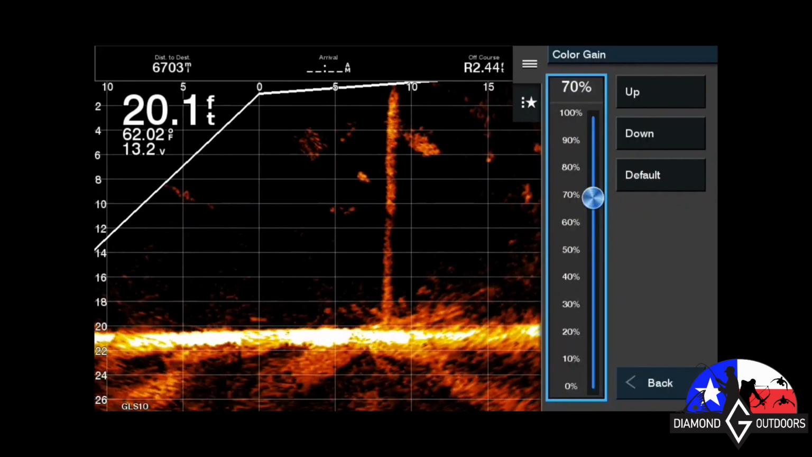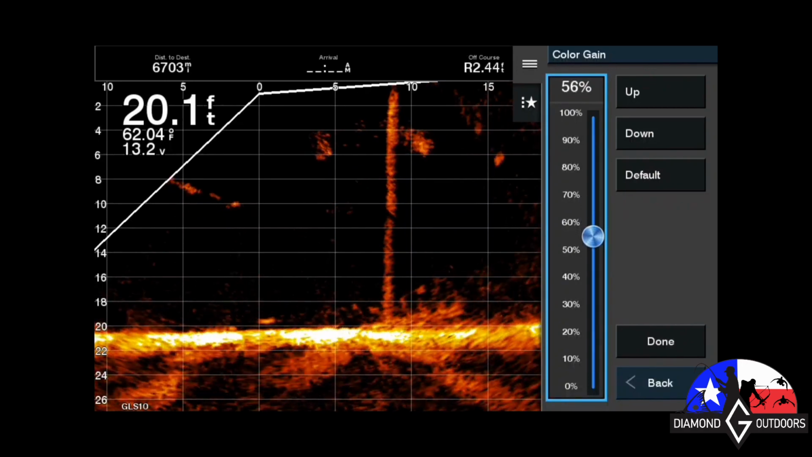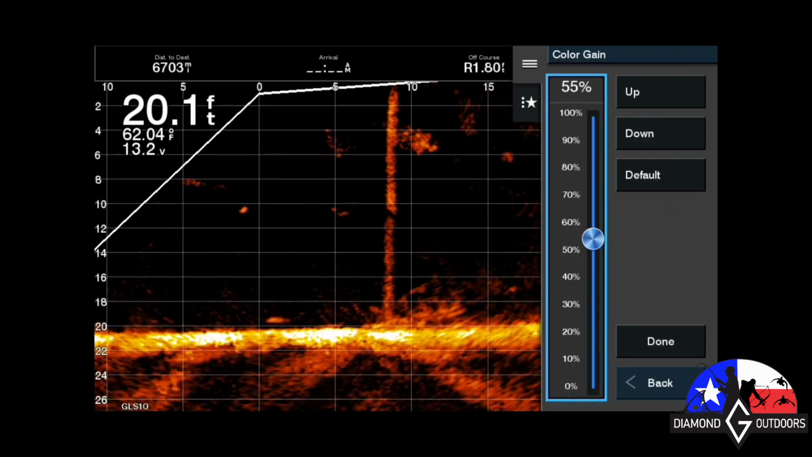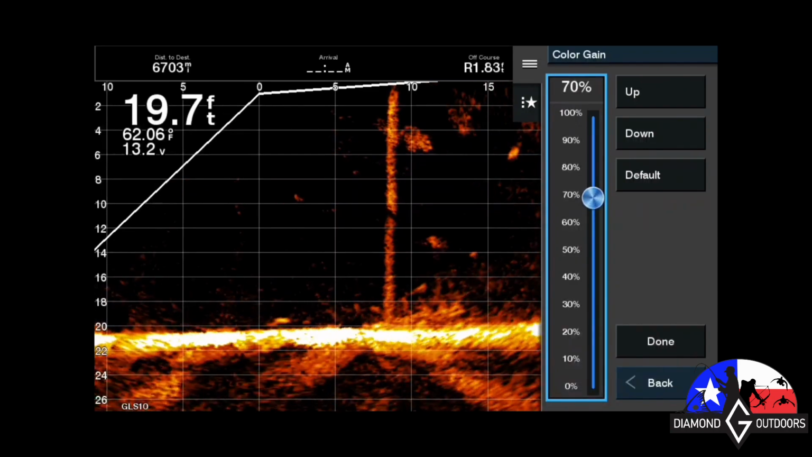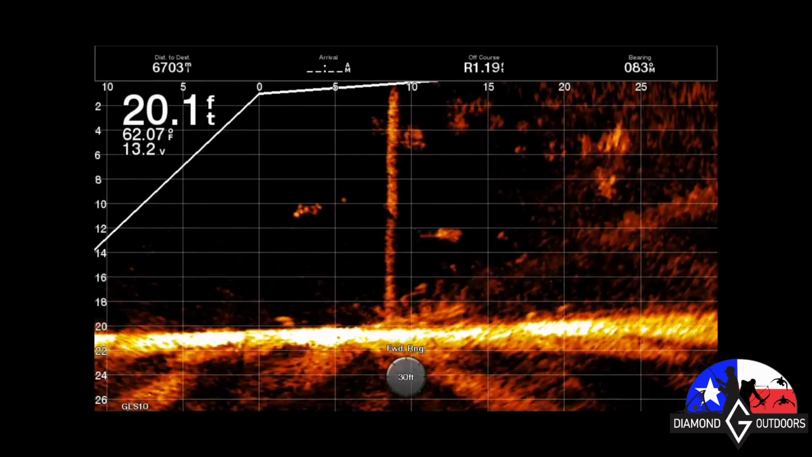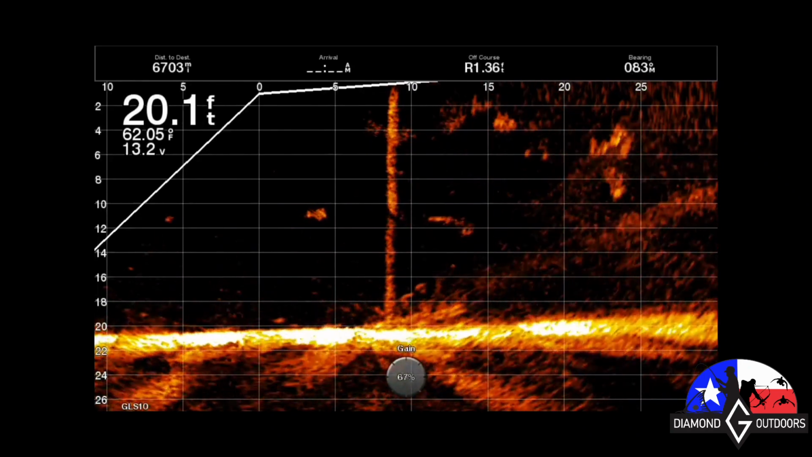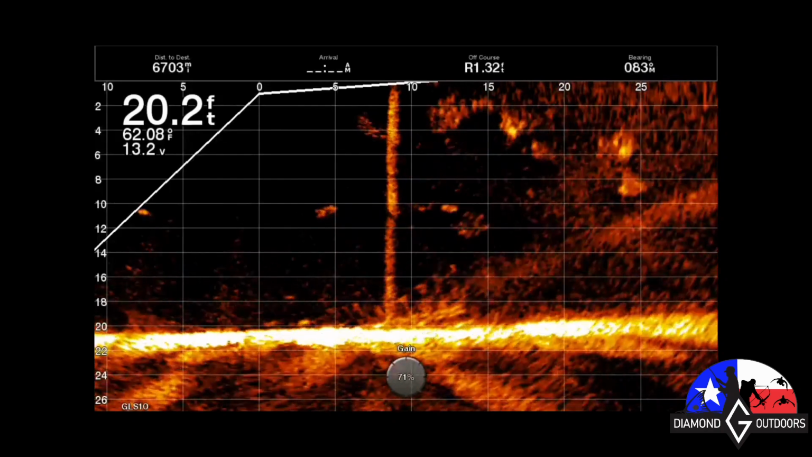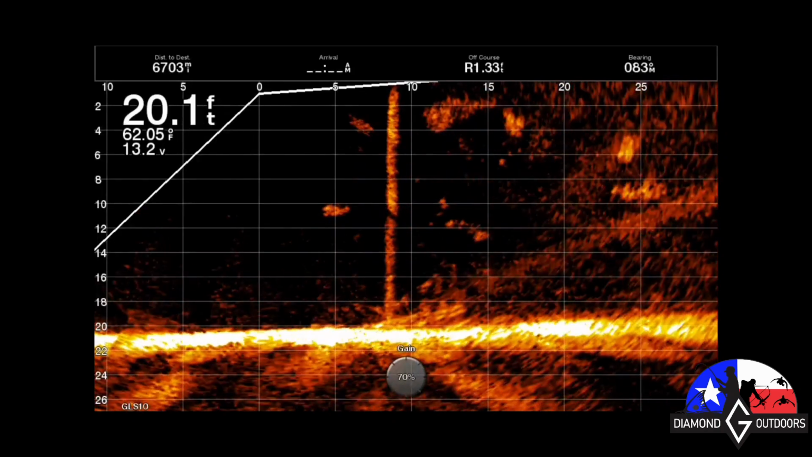Yep, color gain. From what I read, I should have gone all the way up to 100% and then picked a different color, but this is what it looks like as I'm playing around with it here. The higher you go on color gain, the more the fish will pop out in the middle, so I should have left it up, but it is what it is. I'm still learning. Adjusting my gain right there, you see as I go up to 71, it gets super noisy in that picture.